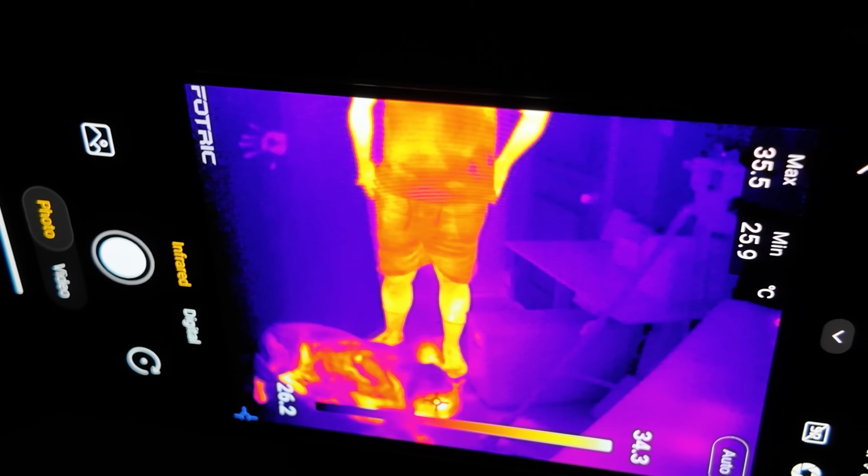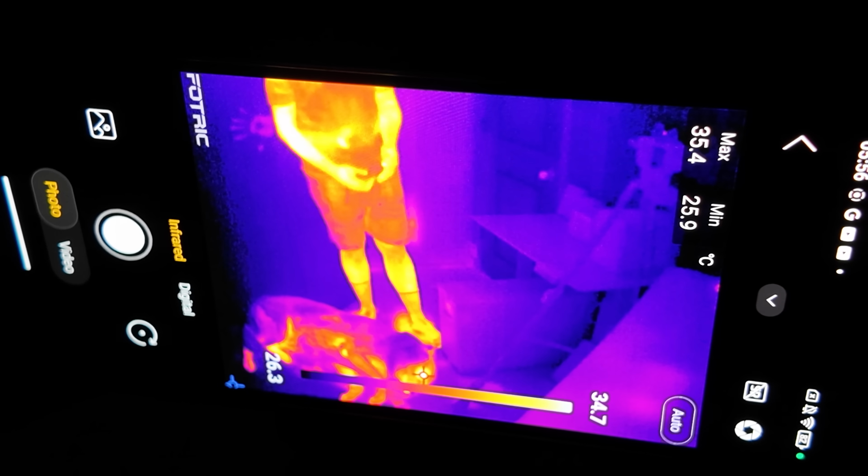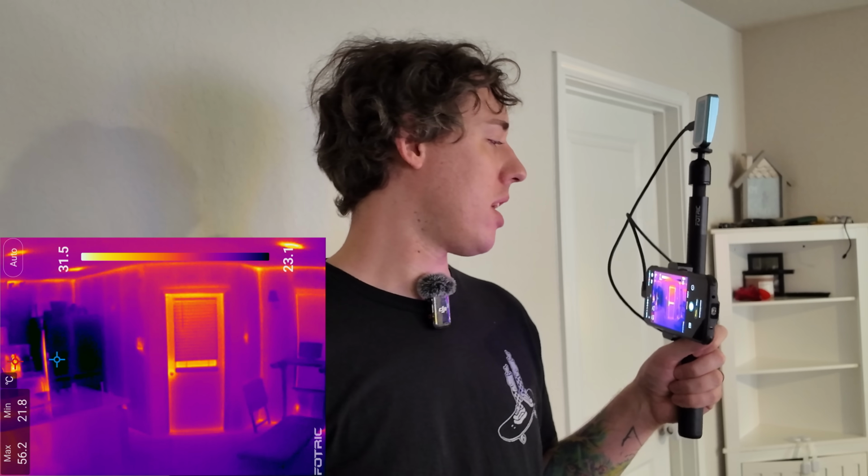All right, anyways, so works at night, works during the day, monitor your pet. As you can see, my house is not very well insulated. You can see the hot spots. It's quite the hot day outside today. Should be pretty easy to spot the few areas in my house that may require some attention. Let's take a look, shall we?